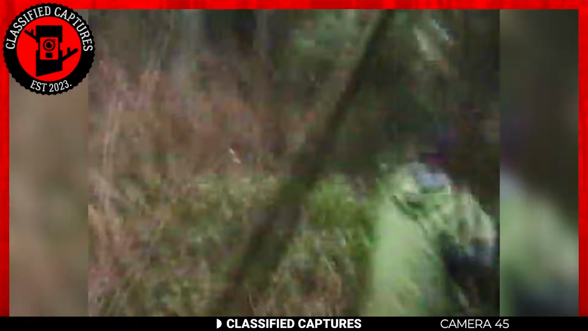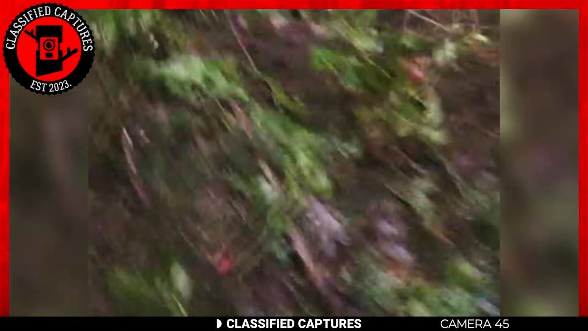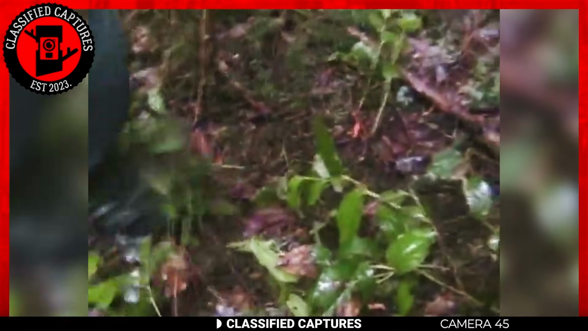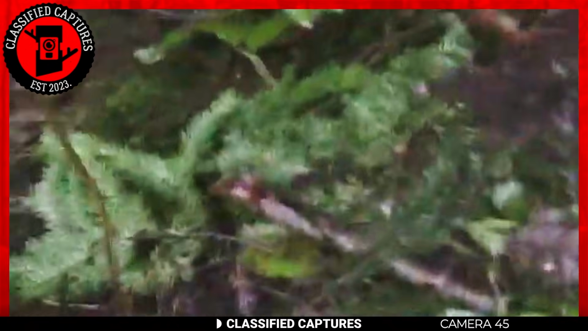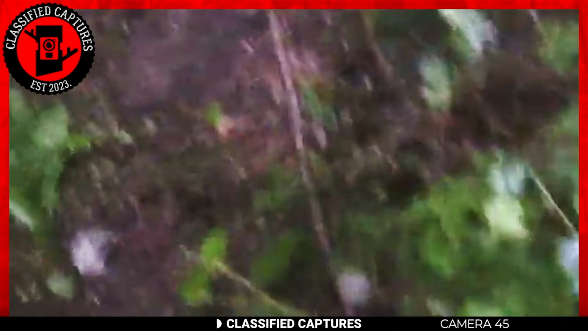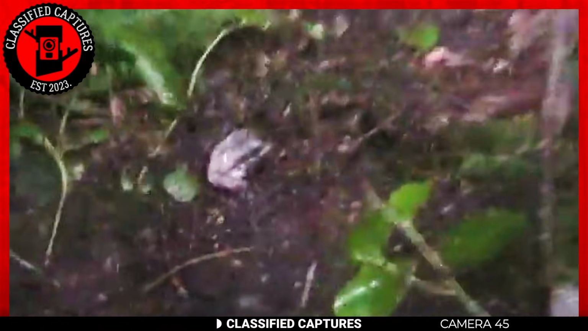The hikers were astounded by the sight and even ventured closer to the location where they'd spotted the creature. Their surprise deepened when they discovered fresh tracks left by the creature. The prints bore a striking resemblance to human footprints, but were considerably larger.